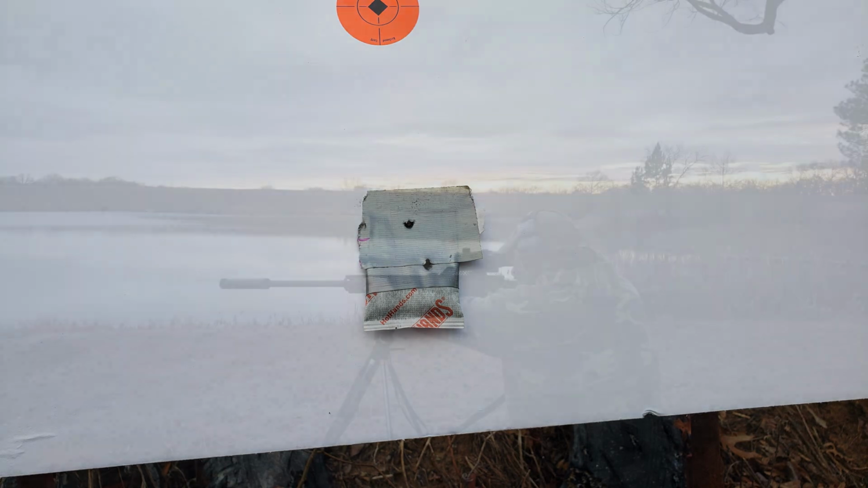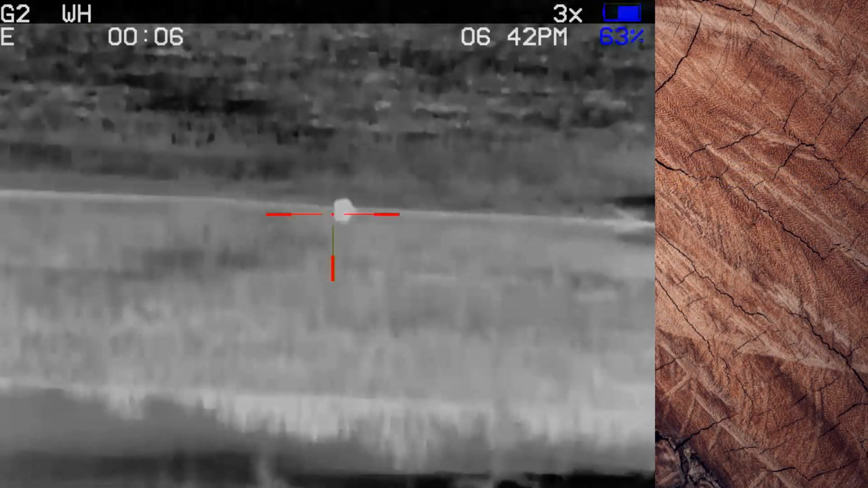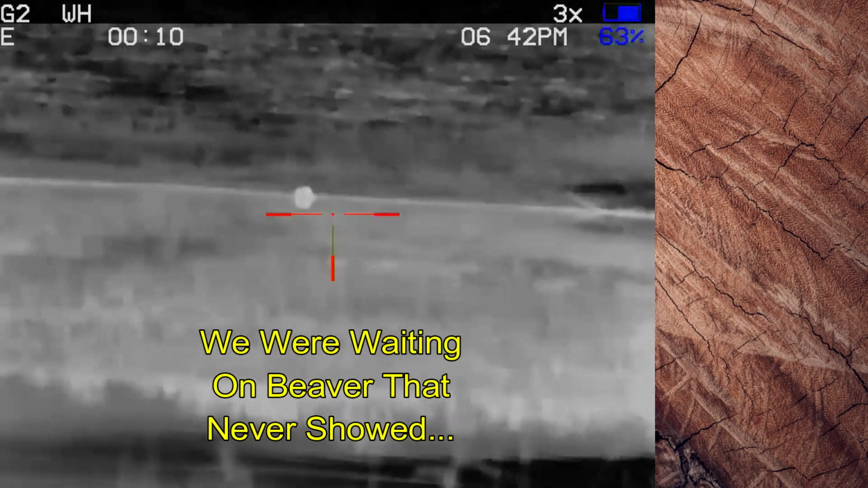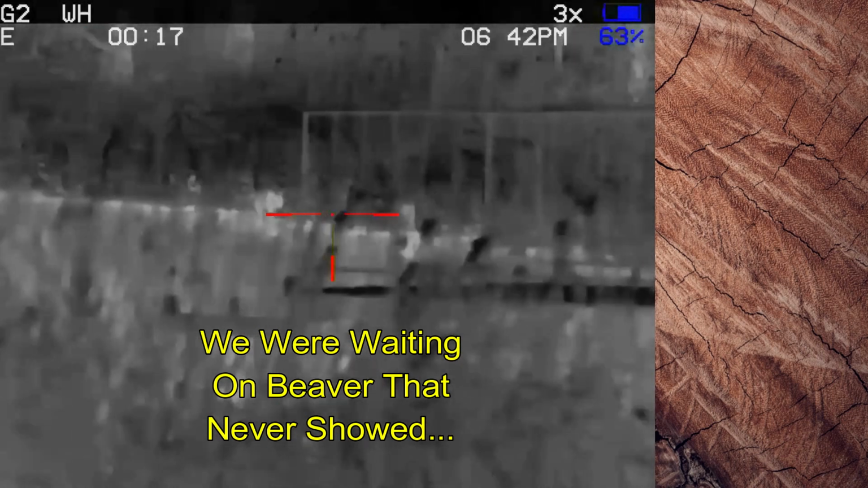I'm off to hunt. The first animal we're going to see with the Avenger 40 is going to be a raccoon down here to about 180 yards, and then we're going to see some other raccoons that are closer over to the side, but we're not able to range them. Alright, I'm getting video in white hot. That is a raccoon there in the distance, right at the water, and we have another raccoon. 2 raccoons over here to the right.